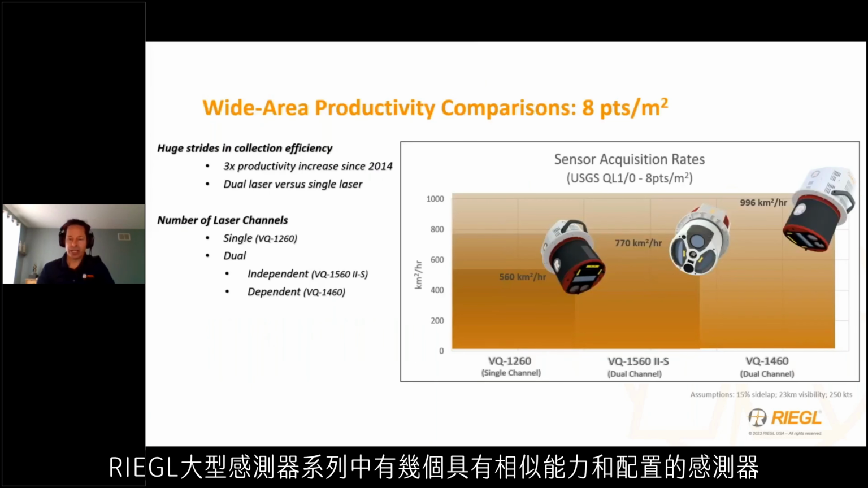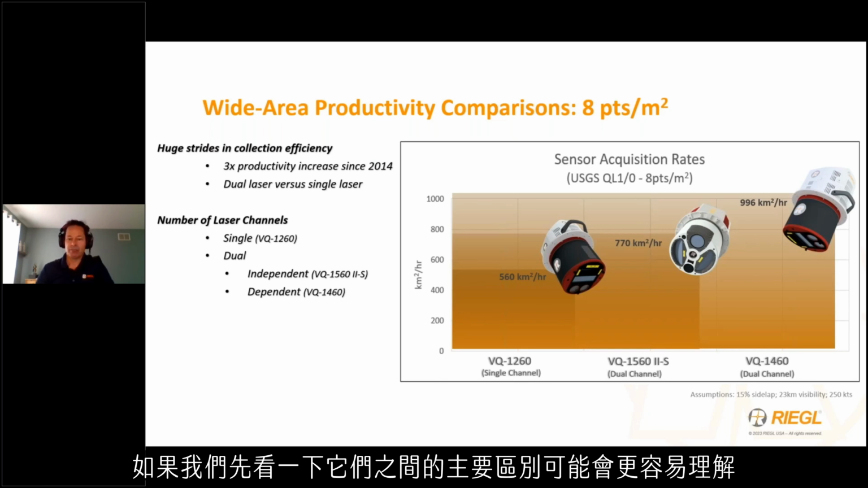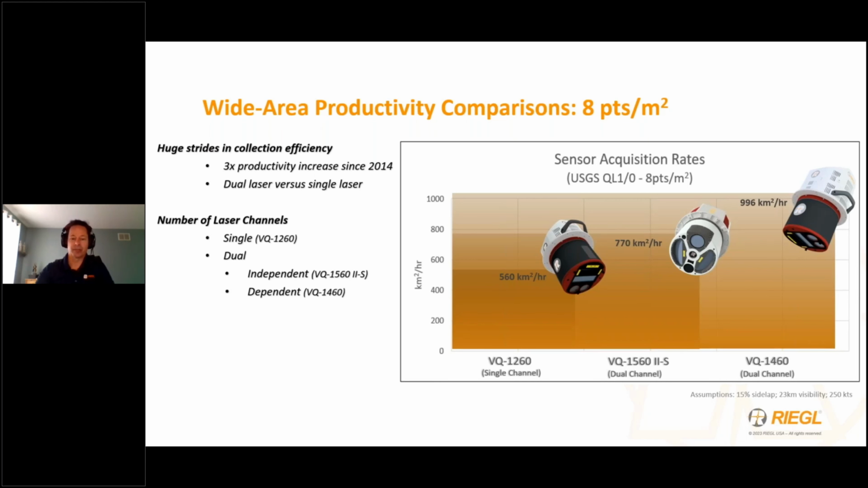So with that being said, there are several sensors of similar capability and configuration within RIEGL's large format sensor series. Therefore, what models should one consider and for what applications or requirements? Well, that might be better understood if we first look at the key differences among them, in particular the VQ-1260, 1460, and 1560 Mark II hybrid 3D imaging sensors.